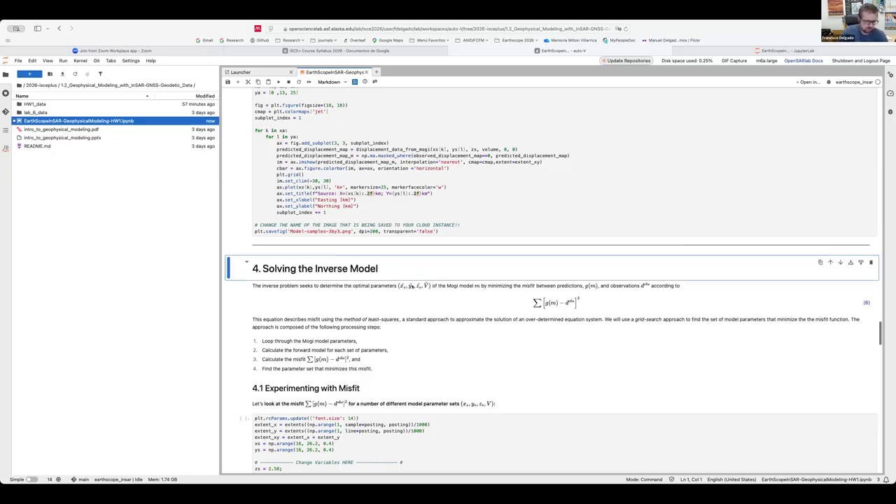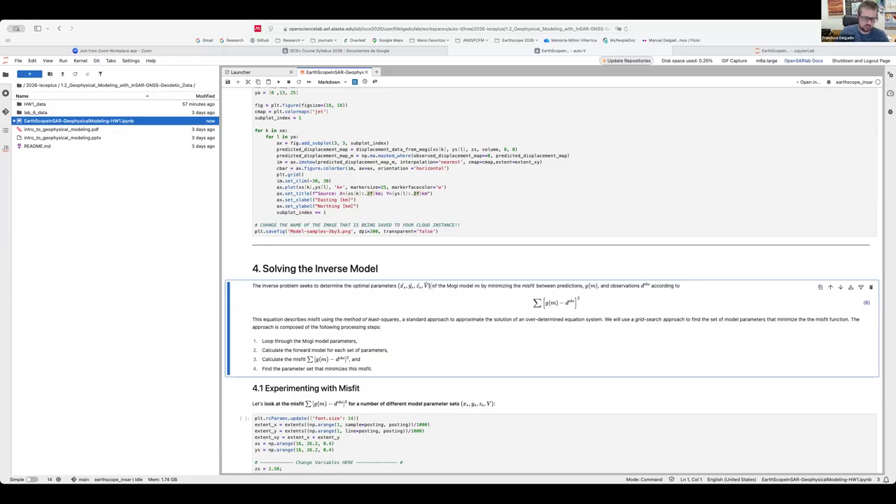So inverse theory is just a fancy name, in my opinion, I am not a mathematician, for something very simple, which is to take a model, vary some parameters of the model, and use it to explain some data.